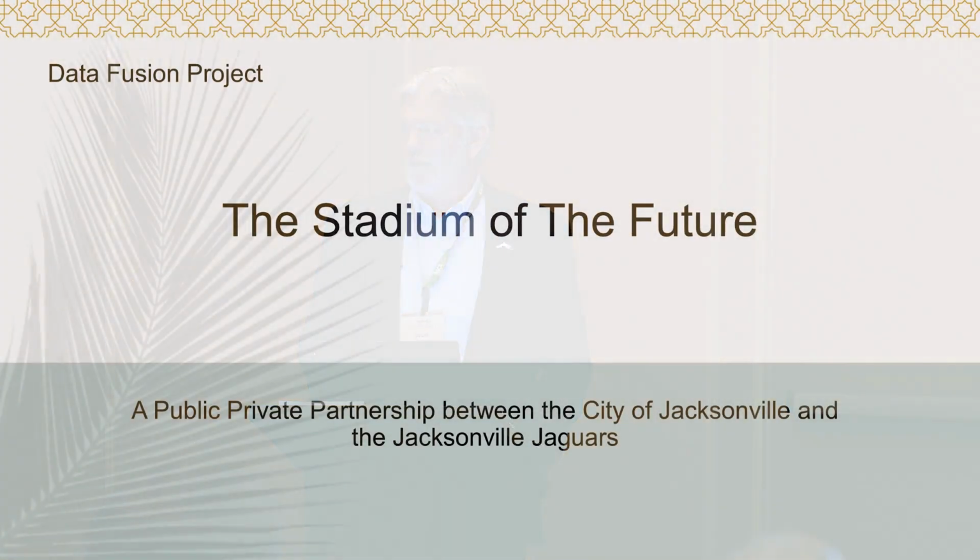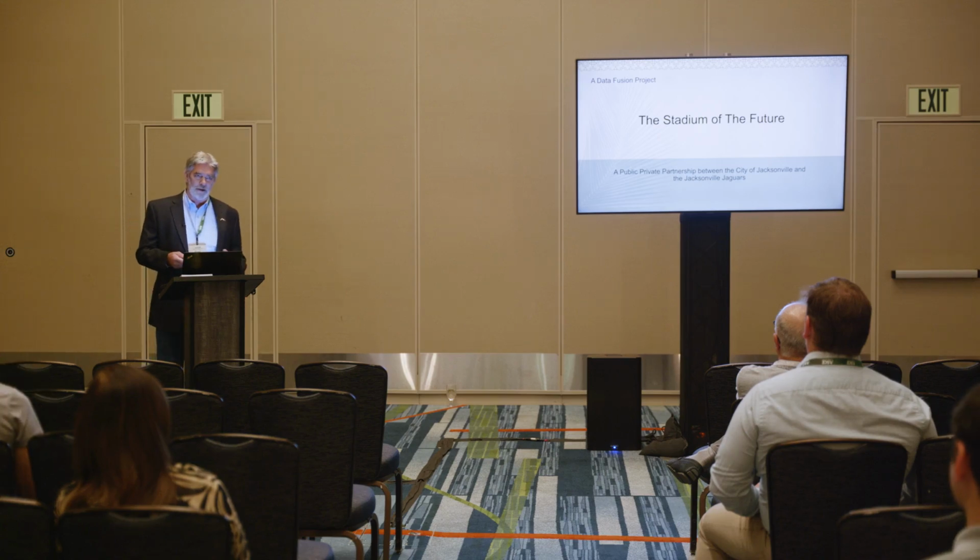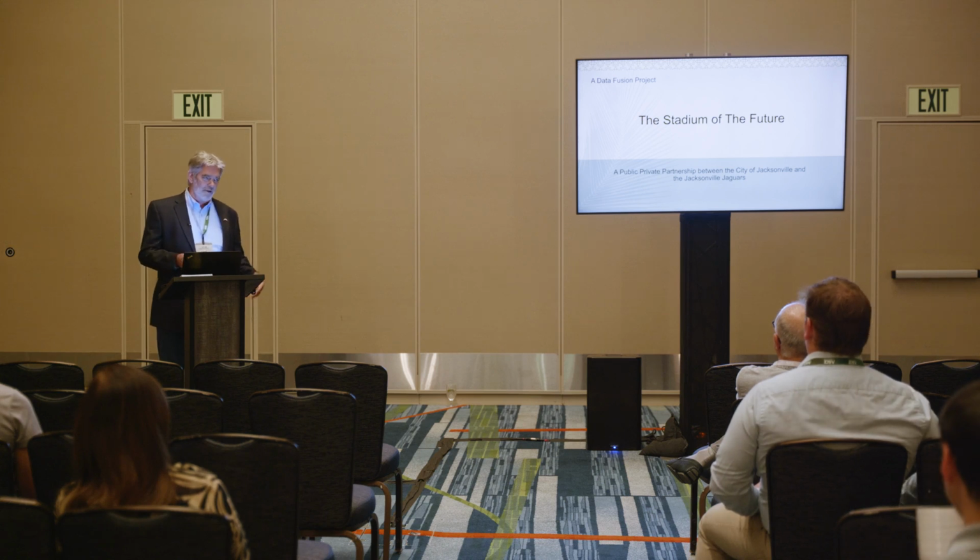One of the other projects that we were involved with over the last year was called the Stadium of the Future. I don't know if you all have heard that buzz term or not, but it's a Jacksonville term. It's for the Jacksonville Jaguar Stadium. And it was a public-private partnership between the city of Jacksonville and the Jaguars to renovate the stadium. There's also a big push with Shad Khan and the ownership of the Jags to develop the area around the stadium. It's called the Shipyards Project, which again you may have heard of.